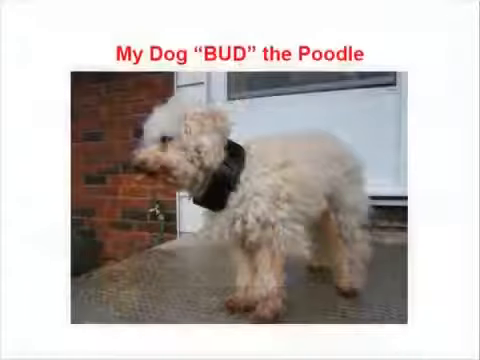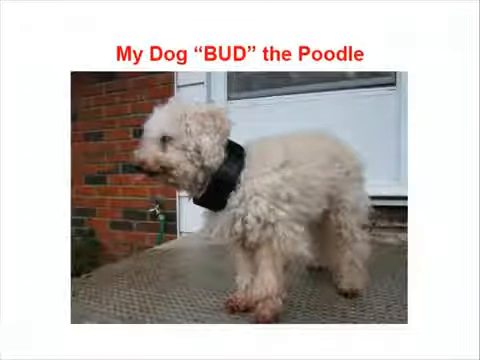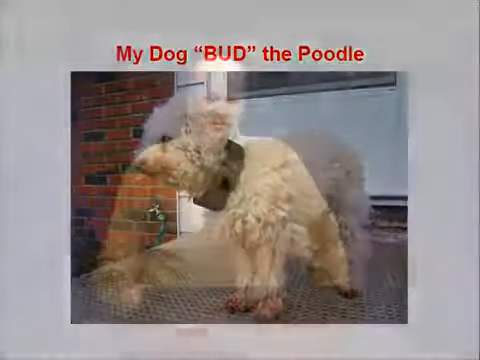This again, I brought this because this is Bud, my poodle. Now Bud just turned, he's going to be 20 this year. He's still wearing that headband. Now the thing is, he can't see, and that arthritis is there, but he still tries to dance, from somebody that was not even walking steps properly.